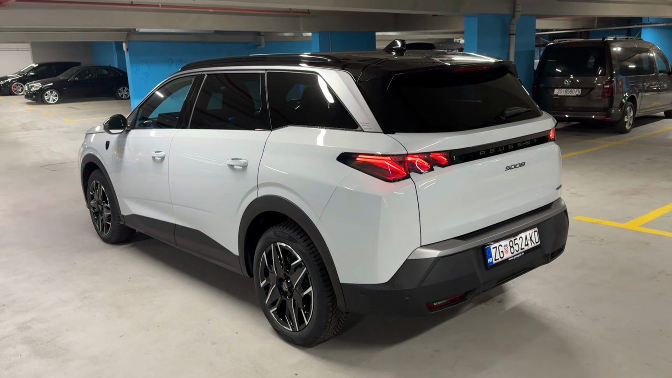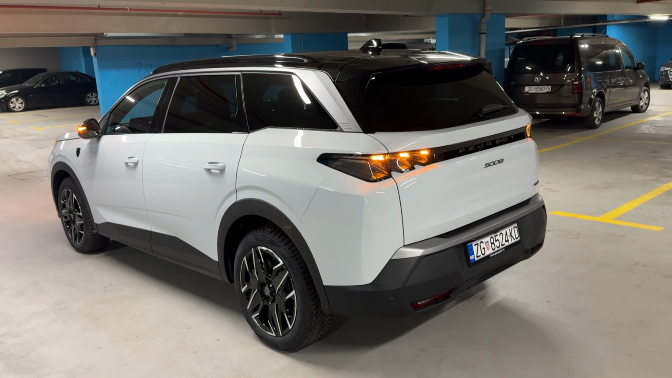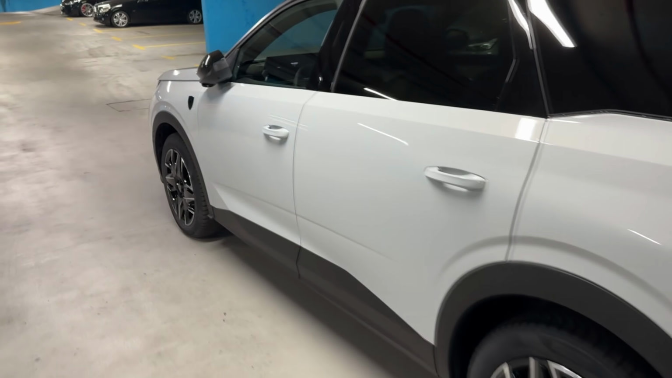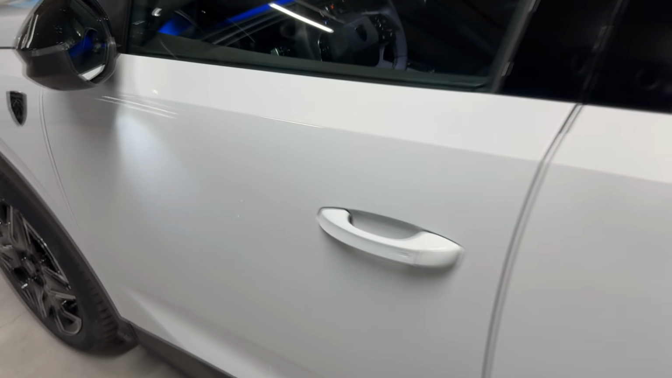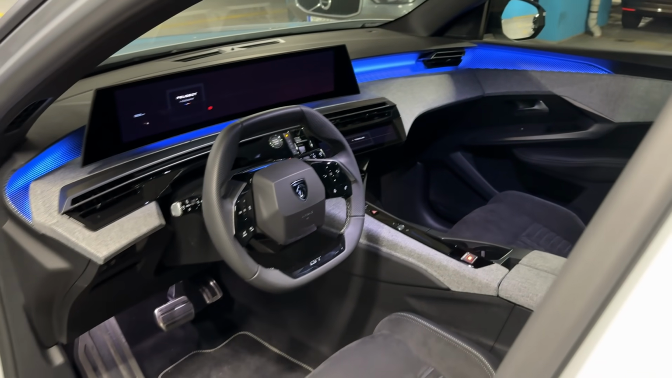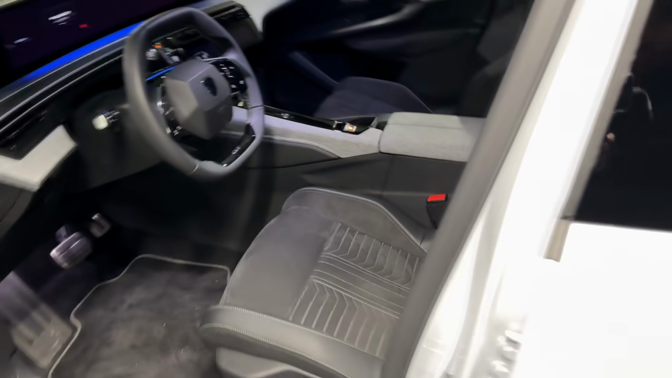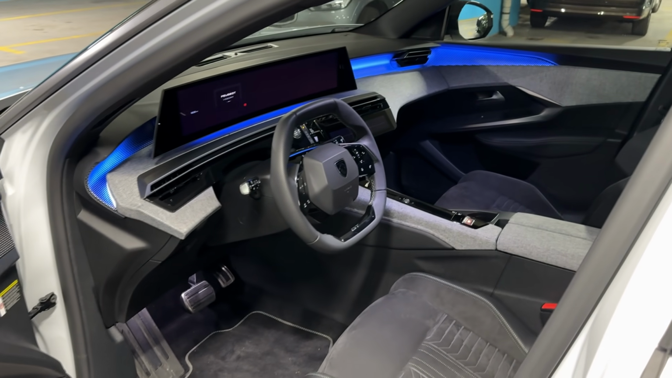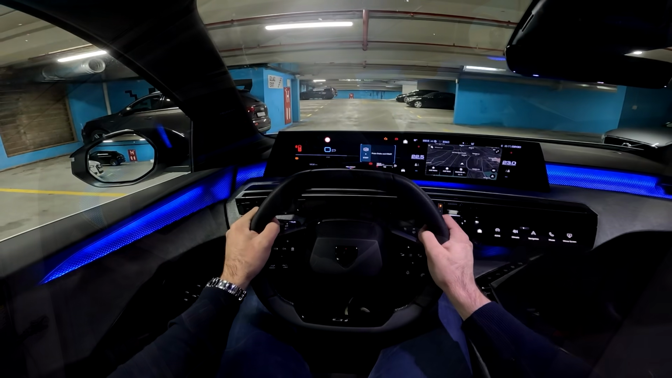And now we are ready to go on a nice relaxed night point of view drive. I think you will love this one. So let me show you this. Look at the interior. This is so nice. I mean, just look at this, the ambient lights, the large screen, and we have also the beautiful seats, as you can see. Let me show you how it looks from driver's perspective.